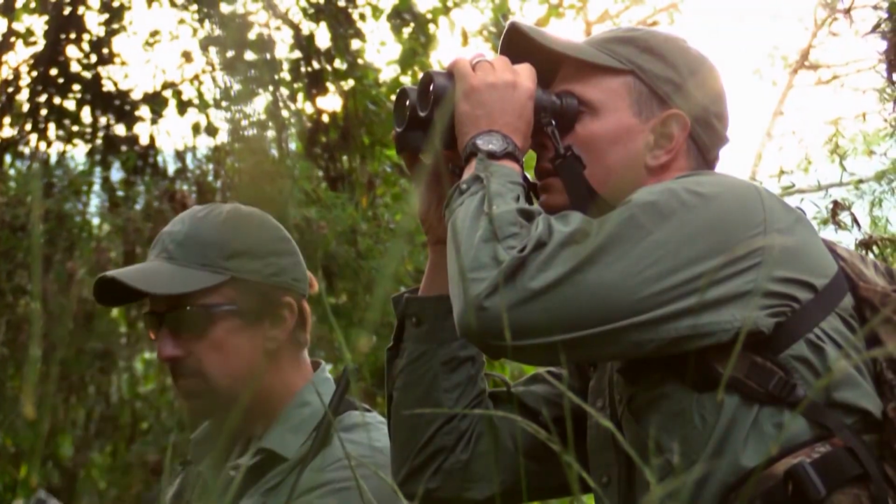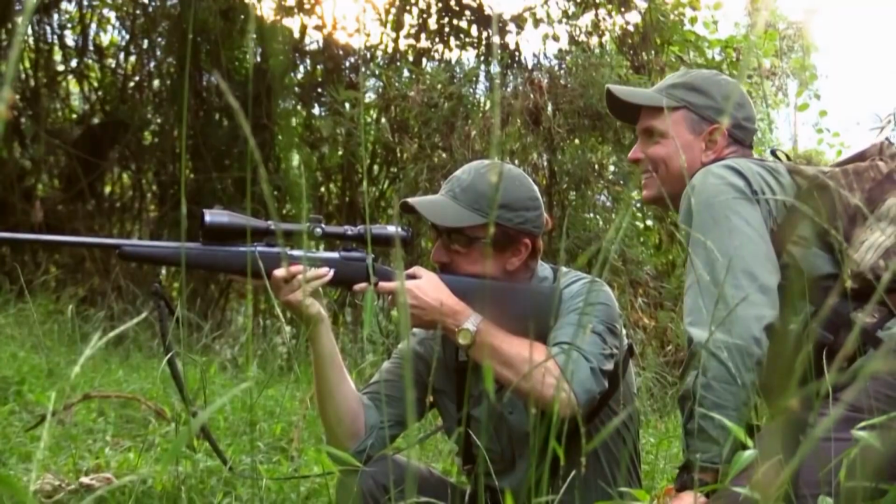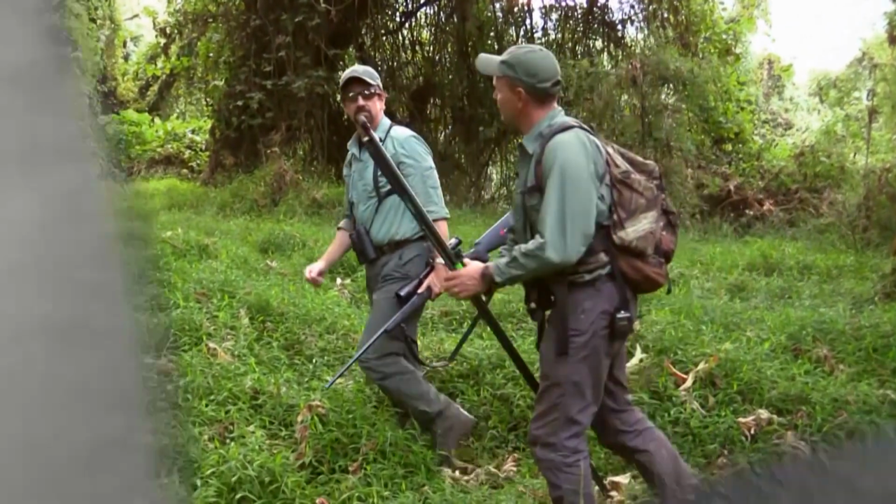There we are, 60, 70 yards away. I don't have a giant forest hog tag because they're sold years in advance. And long story, I just enjoyed the moment, wishing the hell I had a tag. There they go. Damn, damn, damn, damn.